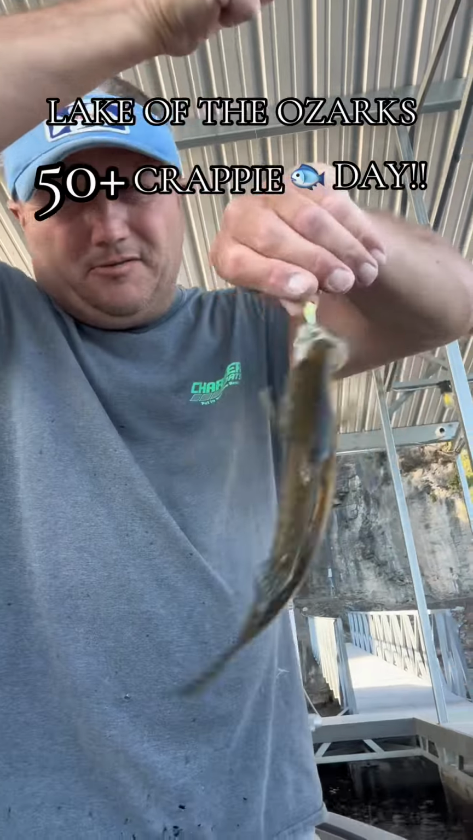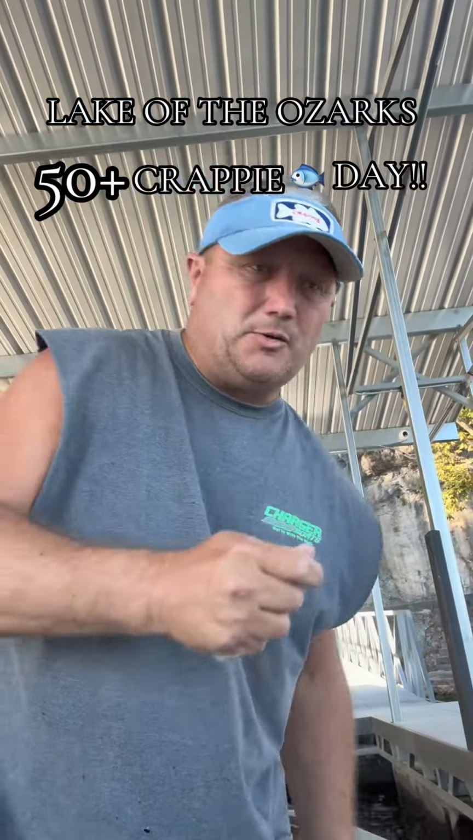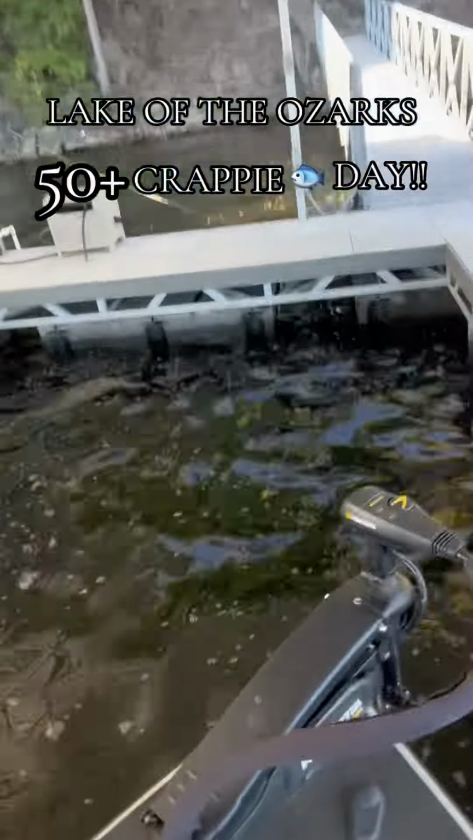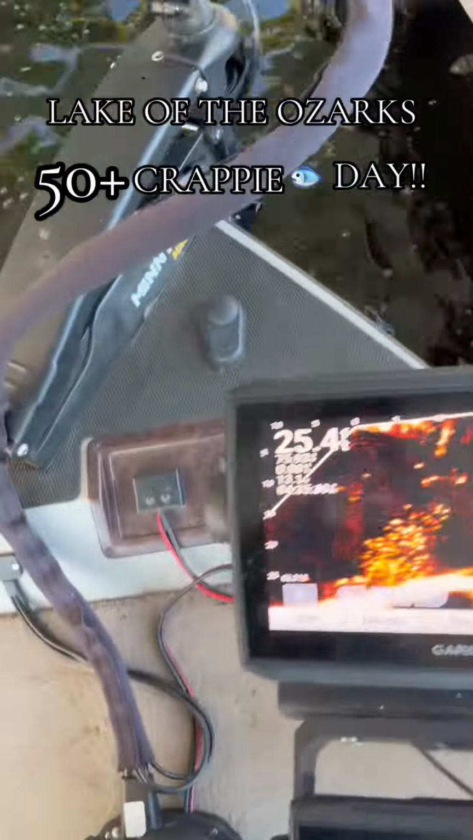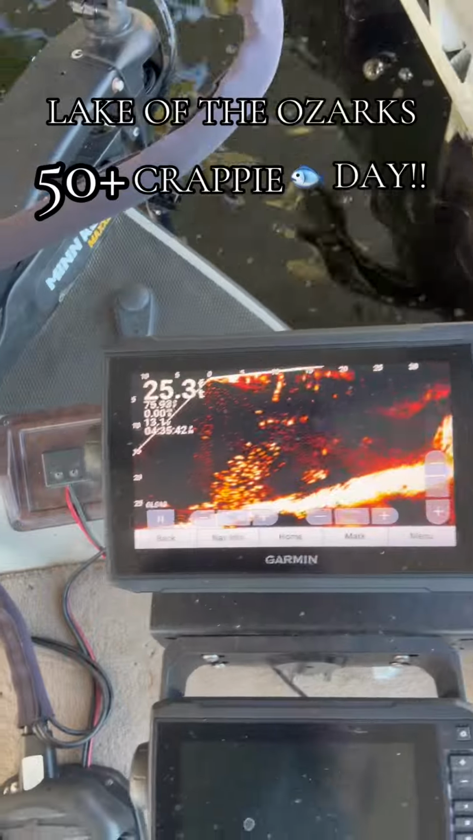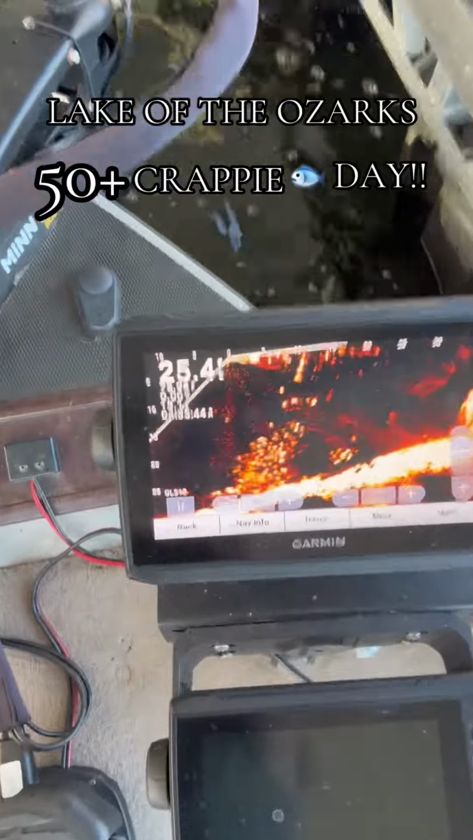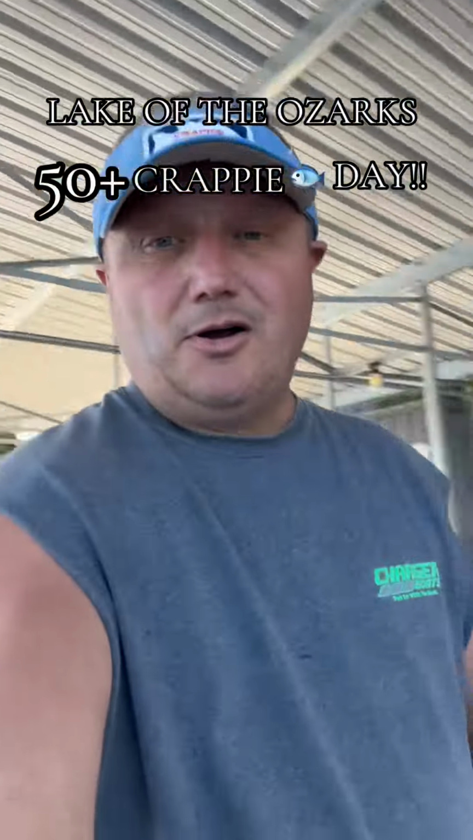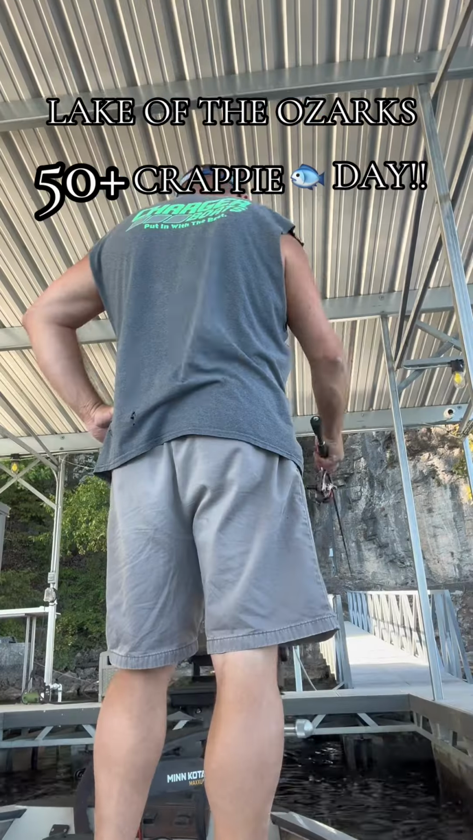I gotta show you real quick. Oh, that's a quick release on Livescope. What we've got going on in front of us here. So in that slip, in that dock, look at that. That's what you call a heck of a school of crappie.